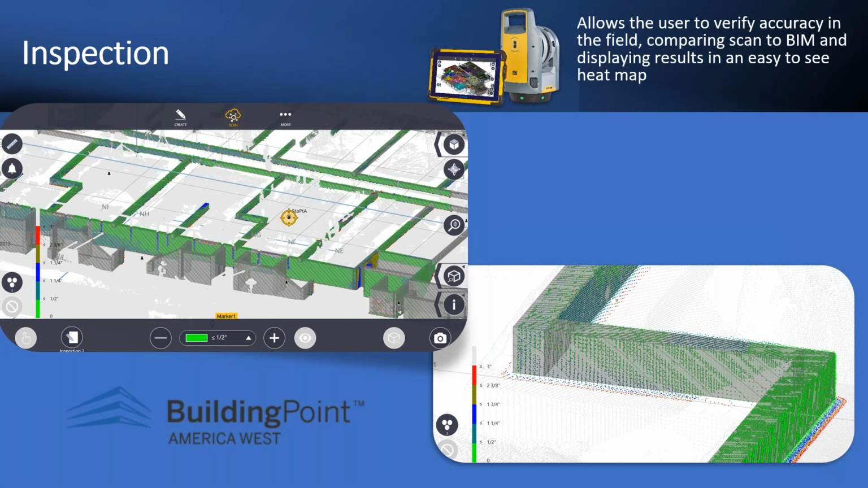The upper left image here is a zoomed out area. In the lower right, you can see where the scan data is, and the bright green is within tolerance. As we start to get to the darker green and blues, we're getting to 1/2 an inch to 1 1/4 inch out of tolerance. And of course, anything in the red is about 2 inches out. So you can see in this image that we've got some of the walls where the wall was supposed to be, it's actually to the left about 2 inches from where it should be. Next.